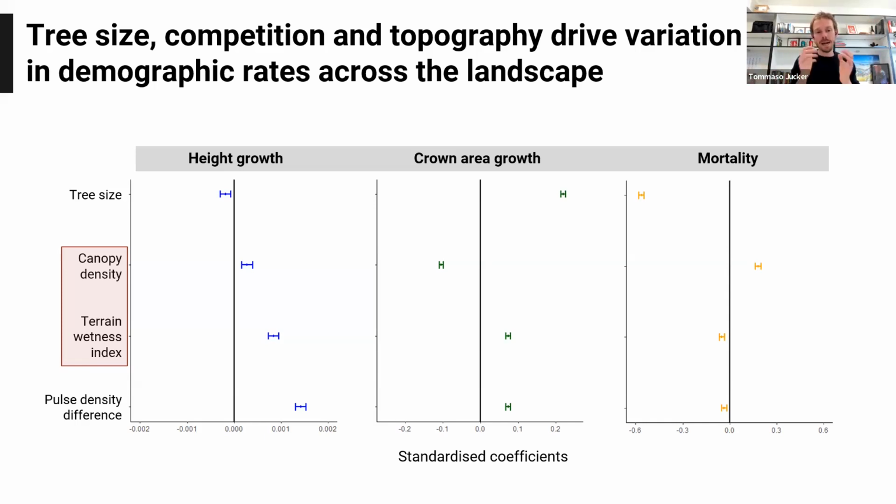So we're seeing that in areas of denser canopy, trees are growing faster vertically, but less so in terms of crown area expansion. And also that in areas with higher canopy density, trees are more likely to have died between the 2 different time periods. And conversely, when we look at the terrain wetness index, again, we see that it has an overall positive effect on growth.